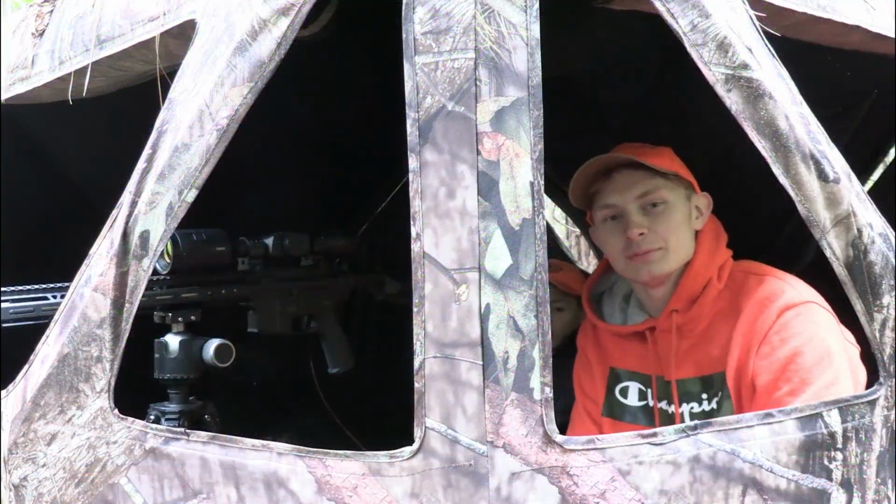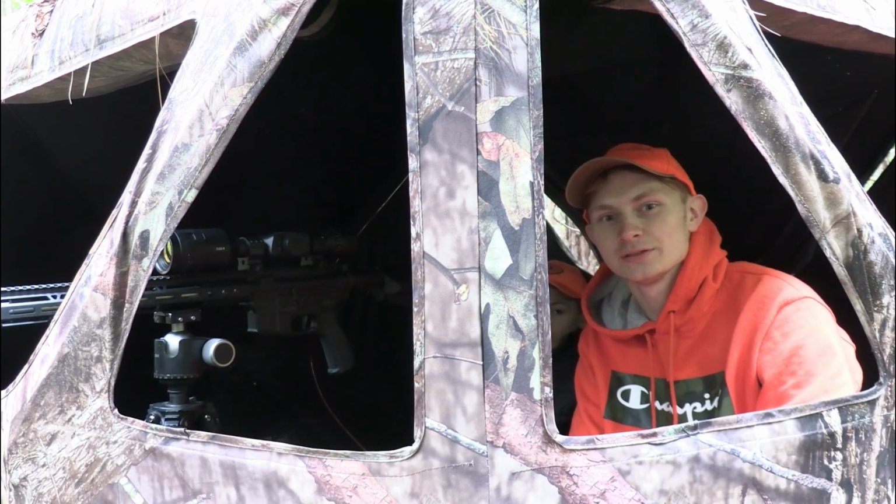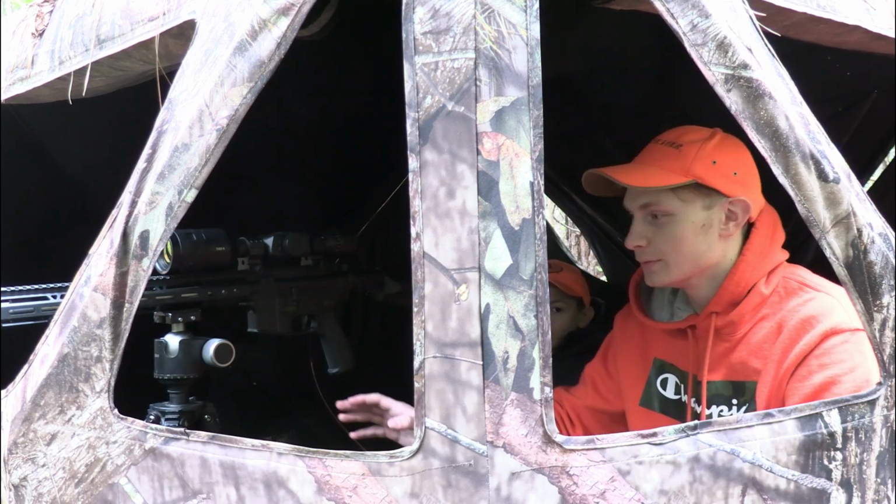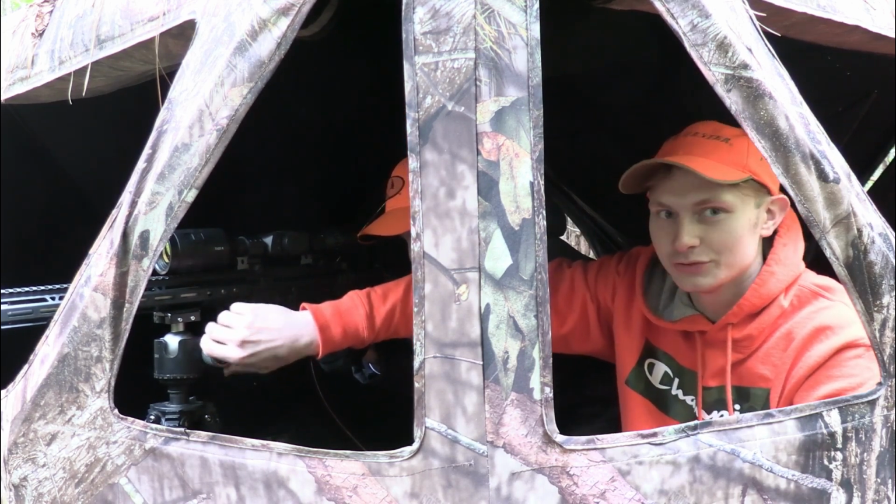The reason why I like hunting from a blind is because we get away with a lot of movement, and when there's more than one of us, when the deer start approaching our spot, I can get Ethan ready to get on the gun, and when I loosen the bow, he is ready to shoot the deer.